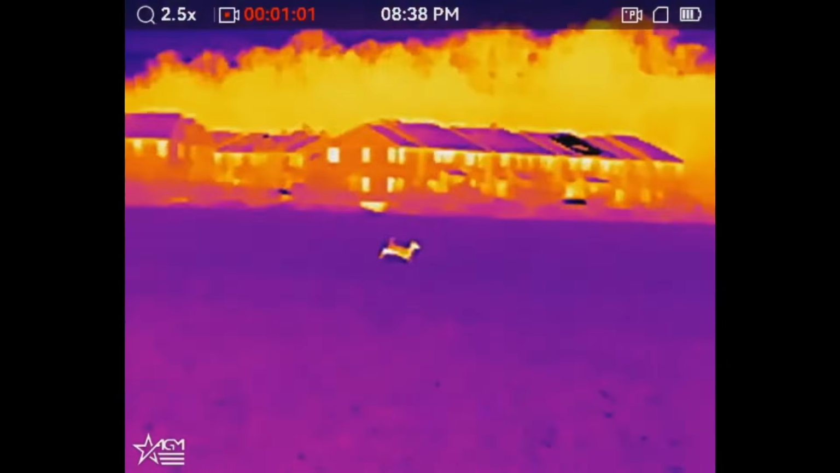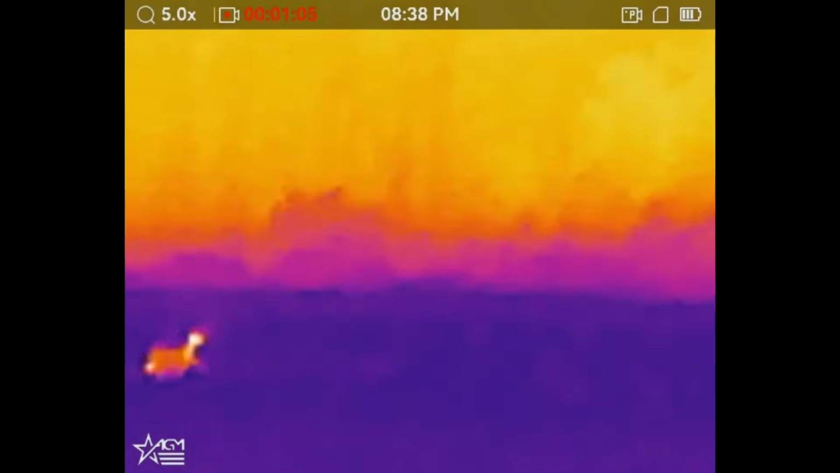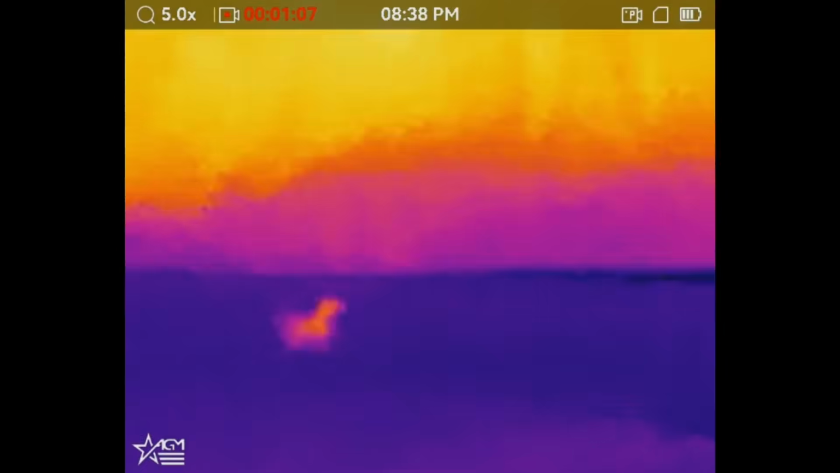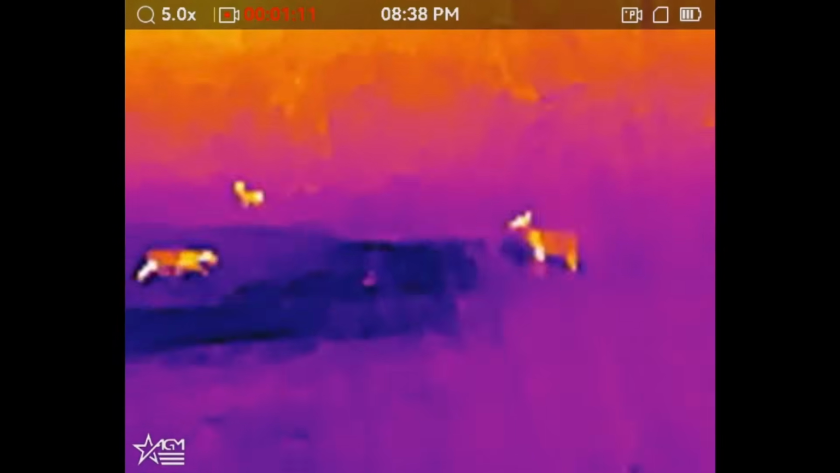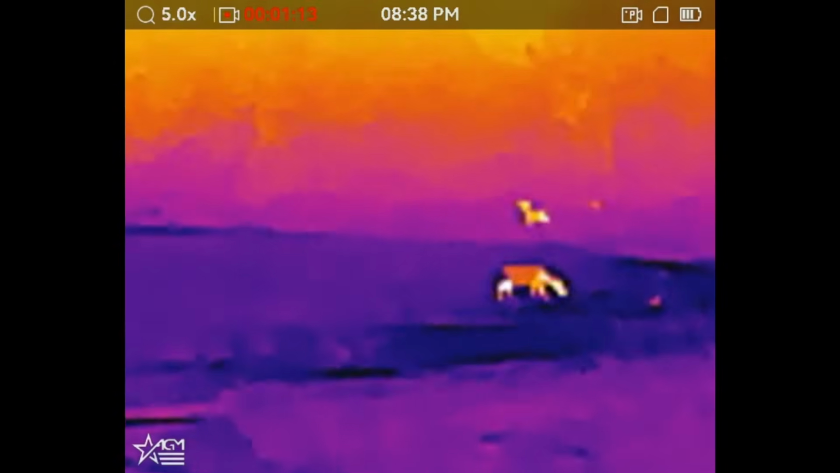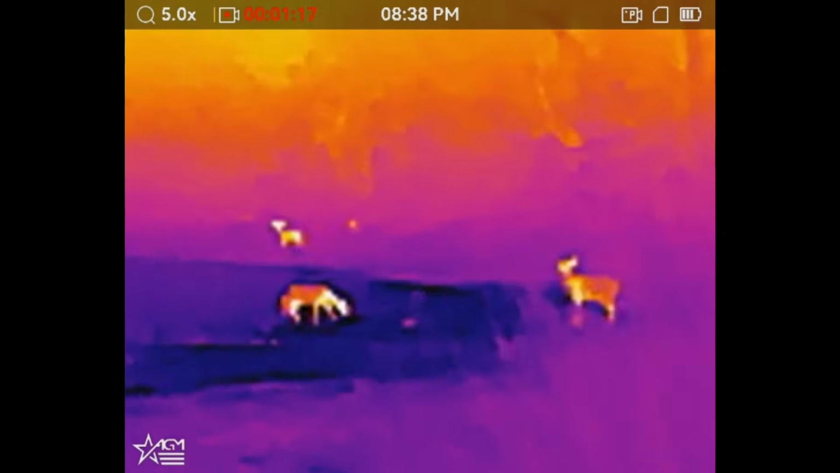Now we're getting into the good stuff. That deer you see running is at about 80 to 100 yards. The one behind it is almost 200 yards. The two closer deer are easily identifiable. The one in the back, not so much.